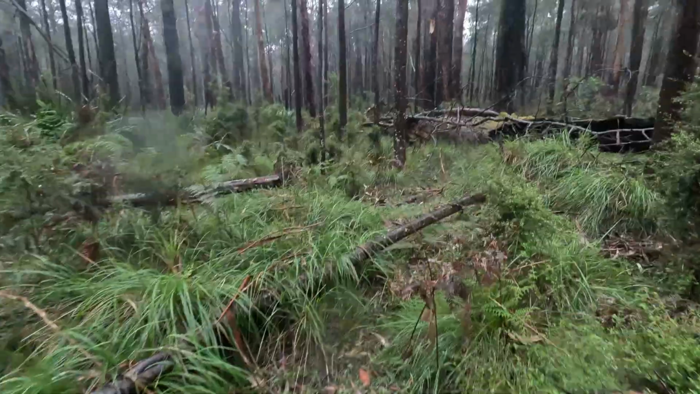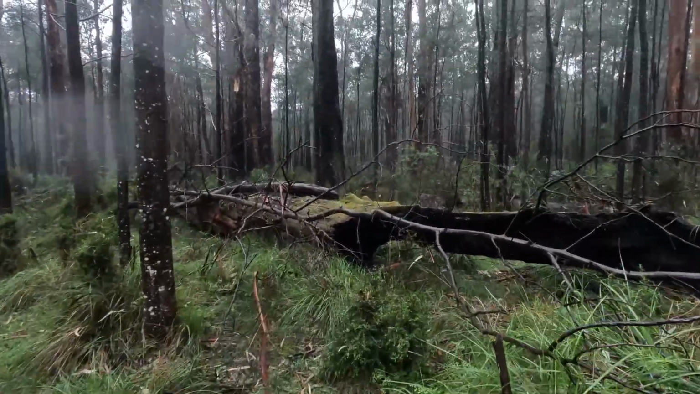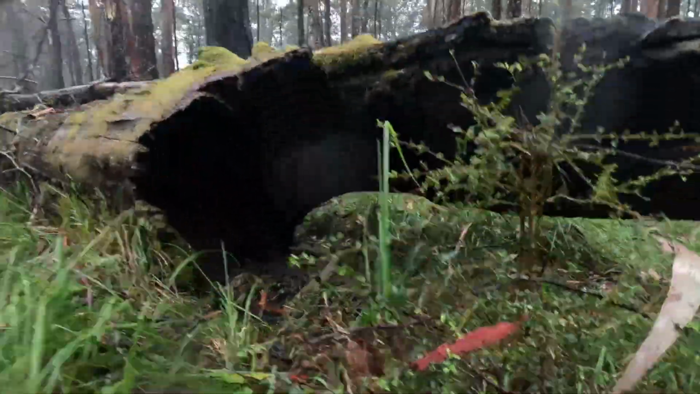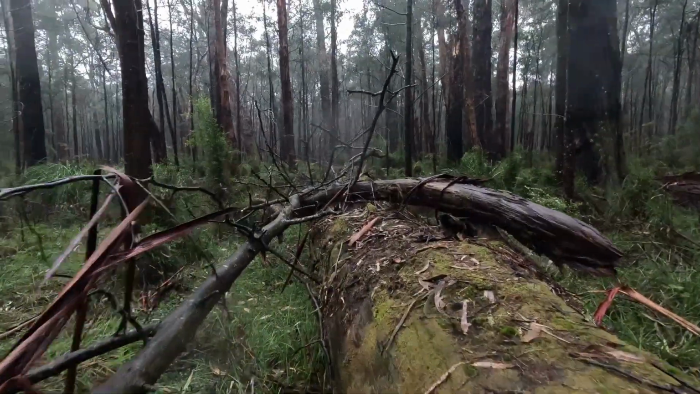Probably the only good thing about the GoPro 11. I haven't got much good to say about it, to be quite honest. It's going to the feet. Excuse me. That's the end of it. Still pretty dry underneath there, so you can get across here.